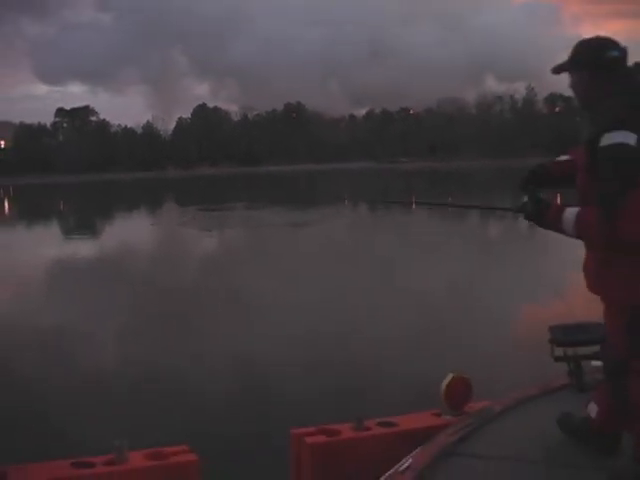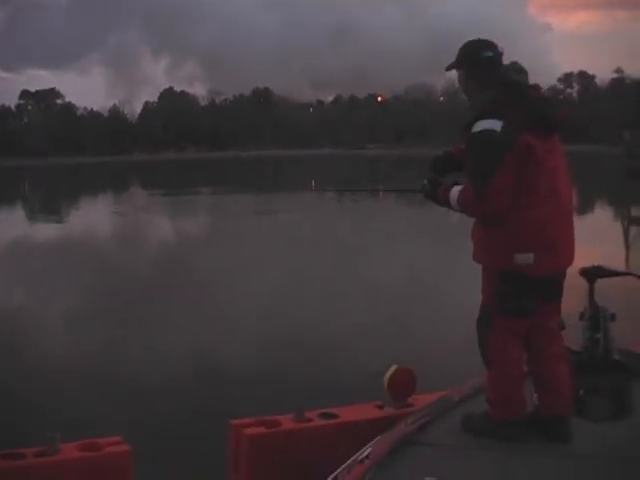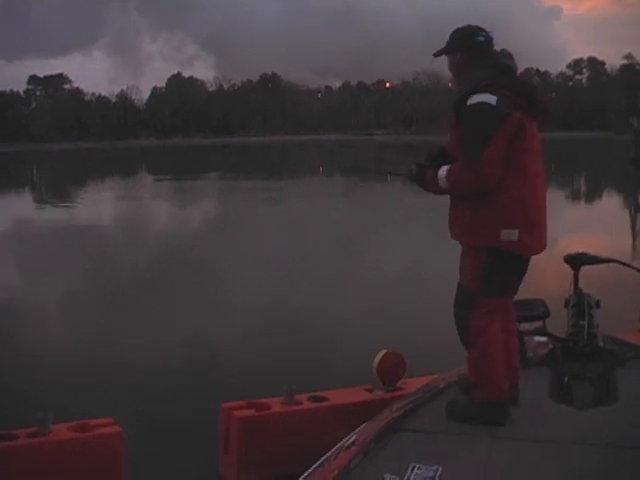But apparently, when it was cracked and split like that, it just wore the pump out. So I ended up having to replace the pump last night.